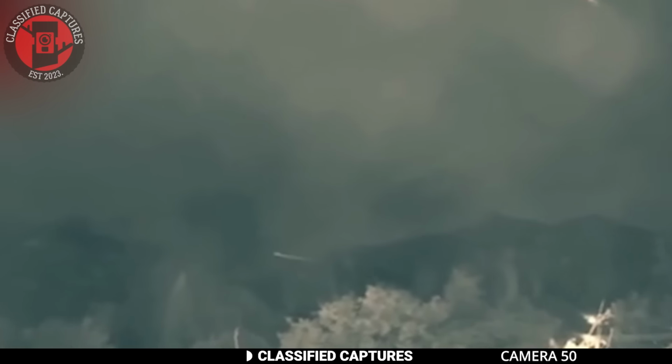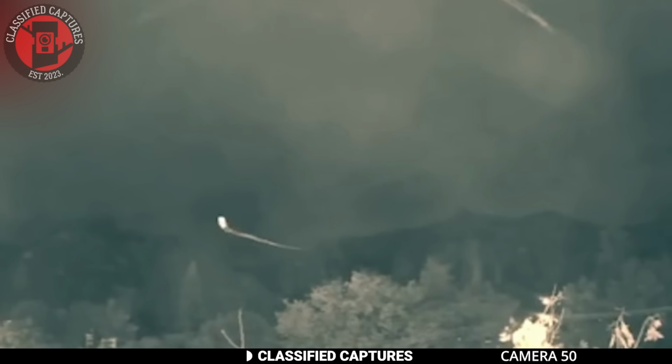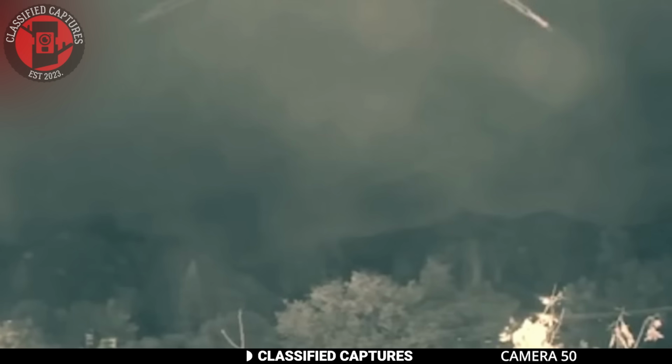In this clip from Mexico, security cameras captured something unusual moving across the night sky. Take a look. Notice the glowing rectangular-shaped object, leaving a luminous trail as it zips through the air. It's definitely strange, and it has left many puzzled. Some speculate it could be alien technology, while others suggest it might be an entity rather than a man-made craft.